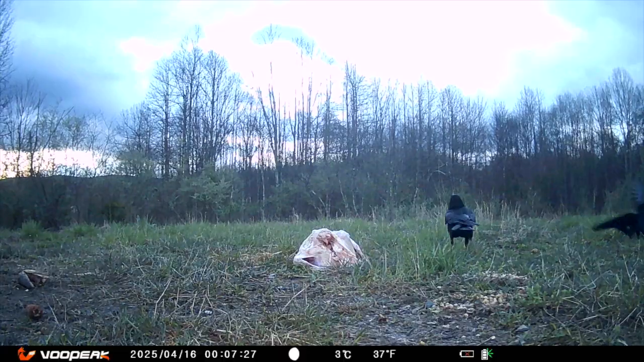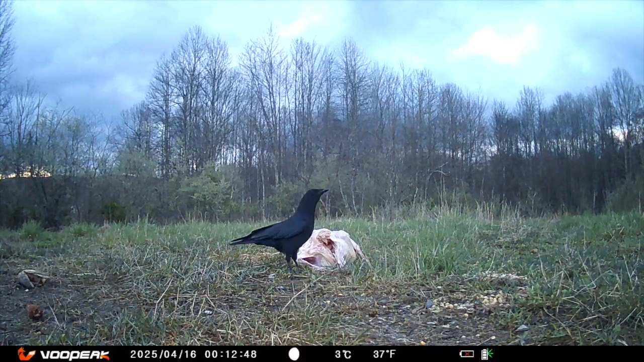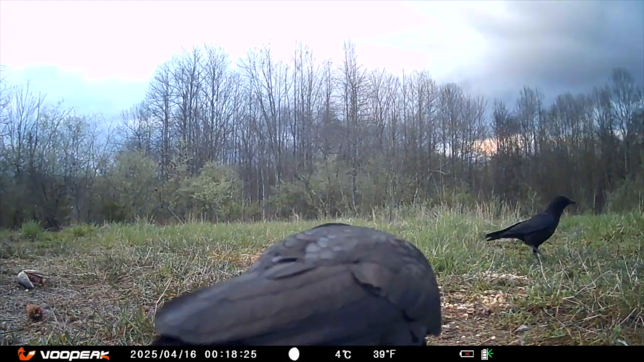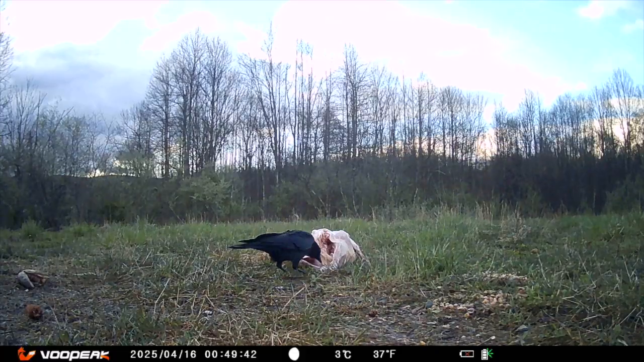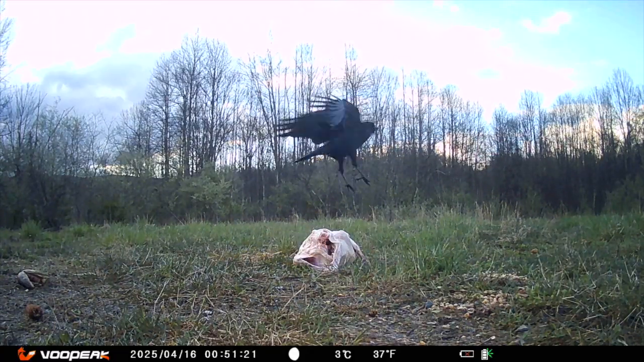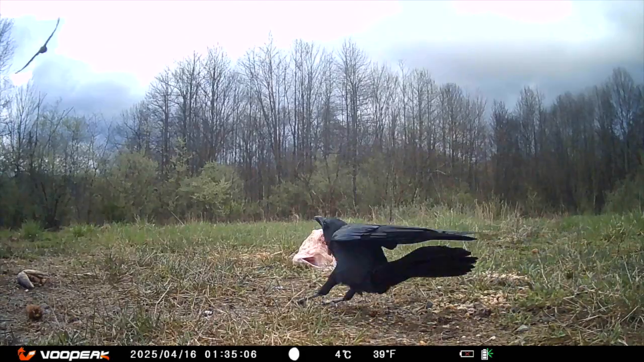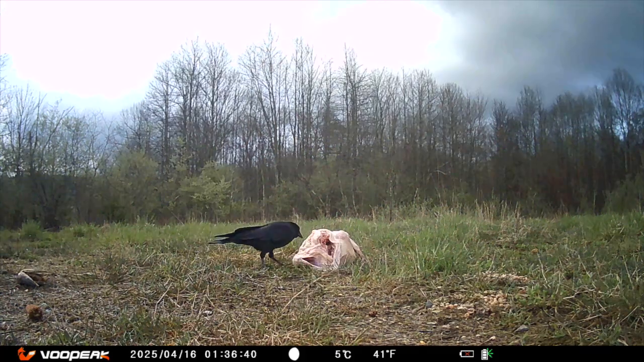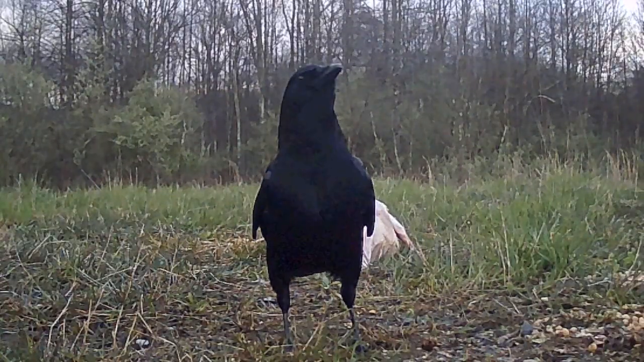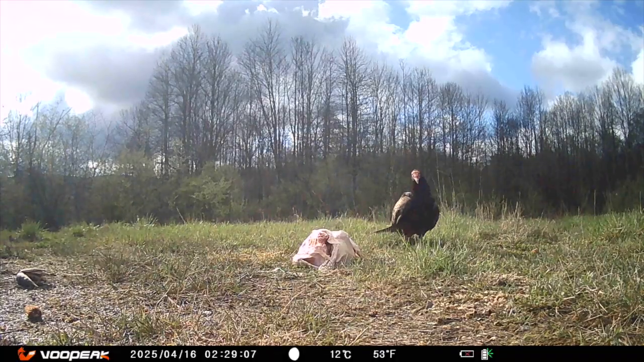So far, it's just the ravens, fighting among themselves. They do seem interested in eating it, but they aren't making much progress. I was curious what the difference was between a crow and a raven, so I looked it up. It says ravens are noticeably bigger, about the size of a hawk. Crows are smaller, closer to a pigeon or a dove in size. Ravens have a larger, heavier, and slightly curved beak. Crows have slimmer, straighter beaks.